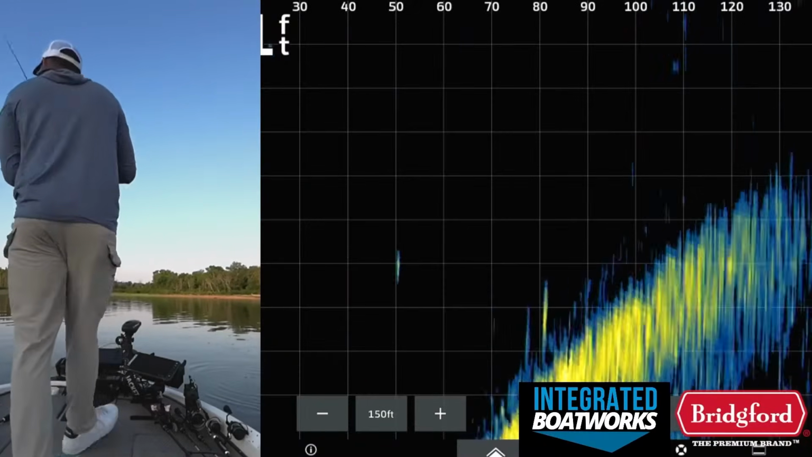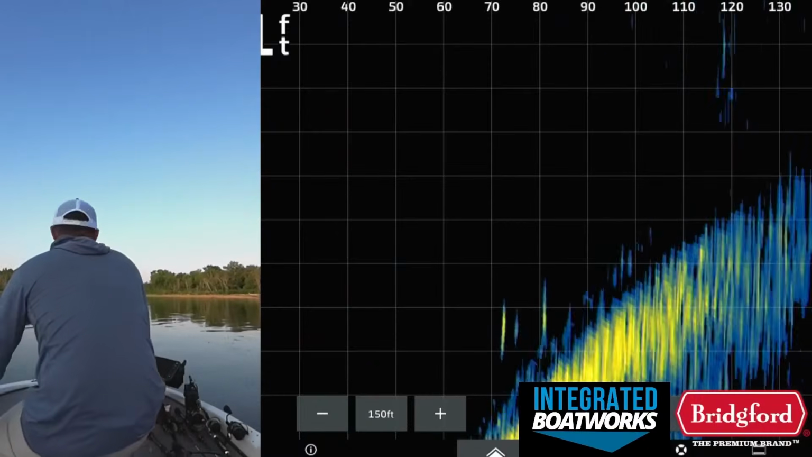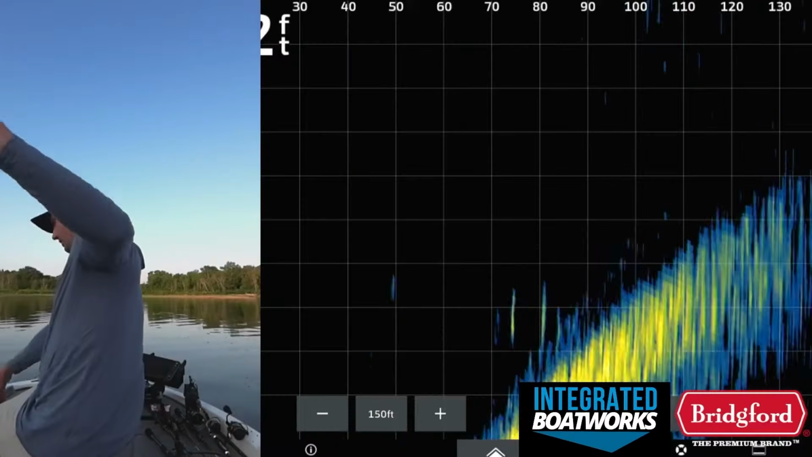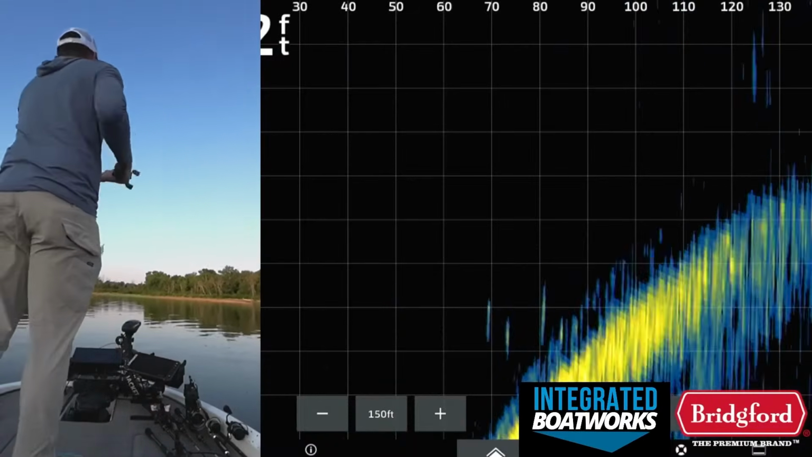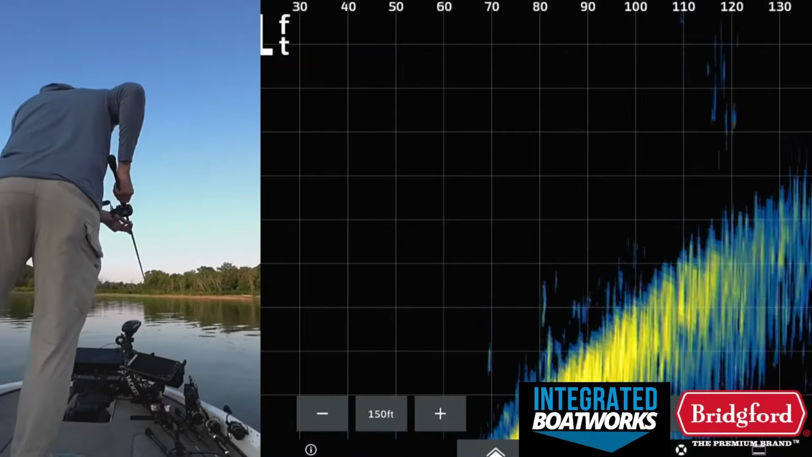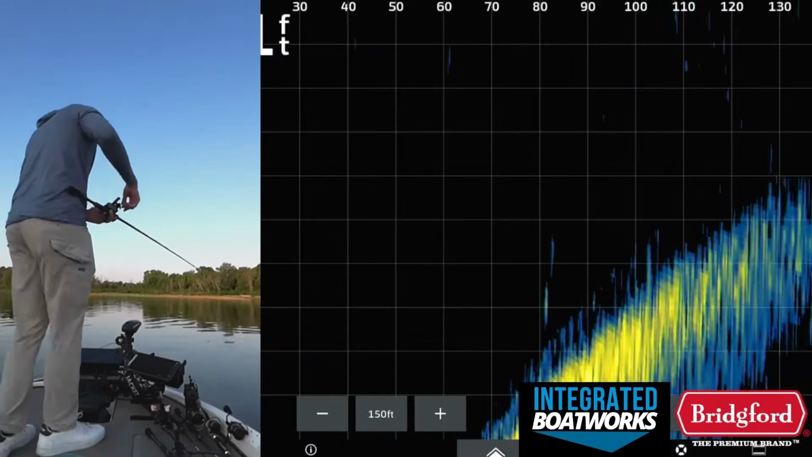Let me go to a hair jig for a second. I want to see if I can, I'll finish my story here in a second. Sorry guys, I'm going to go to the hair jig just to see if they'll eat it better today. Some days they like the hair jig, some days I like the tush. I like to start with the tush because usually it gets me a better quality bite over the hair jig. The hair jig gets me a better quality bite than like a swim bait, for example.